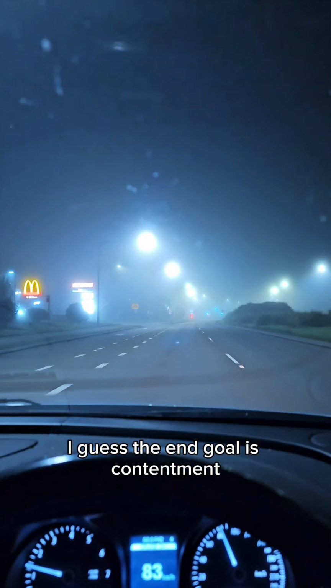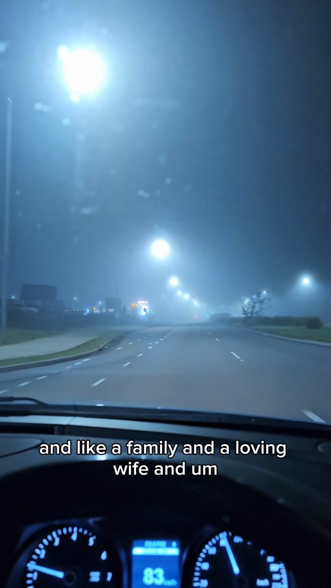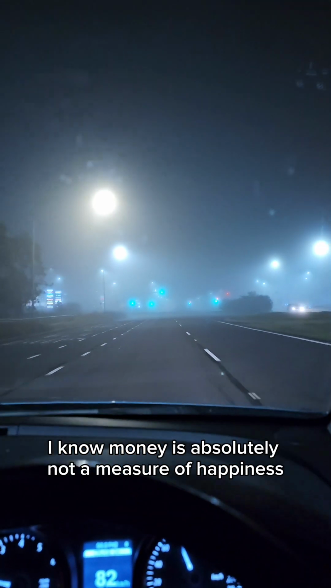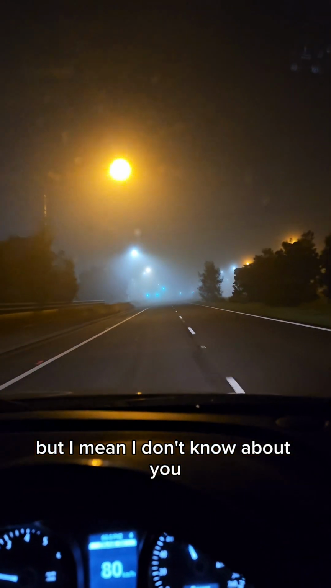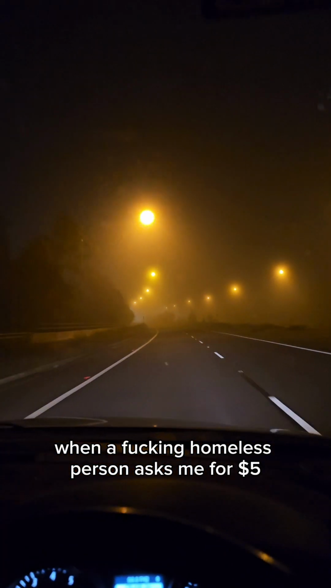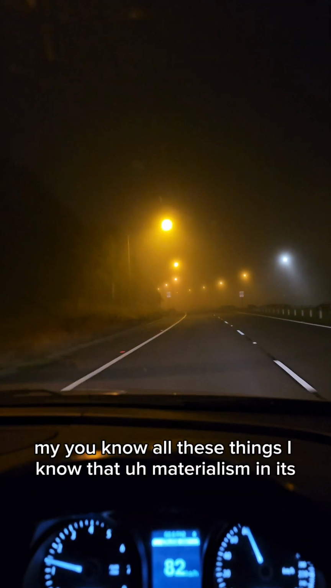I guess the end goal is contentment and a family and a loving wife and, within reason, infinite money. I know money is absolutely not a measure of happiness, but I don't know about you, I really like when my rent's paid. I really like when I can go get a massage. I really like when I don't have to crumble mentally when a homeless person asks me for $5. I really like having these luxuries in my life. I really like having my car serviced, all these things.